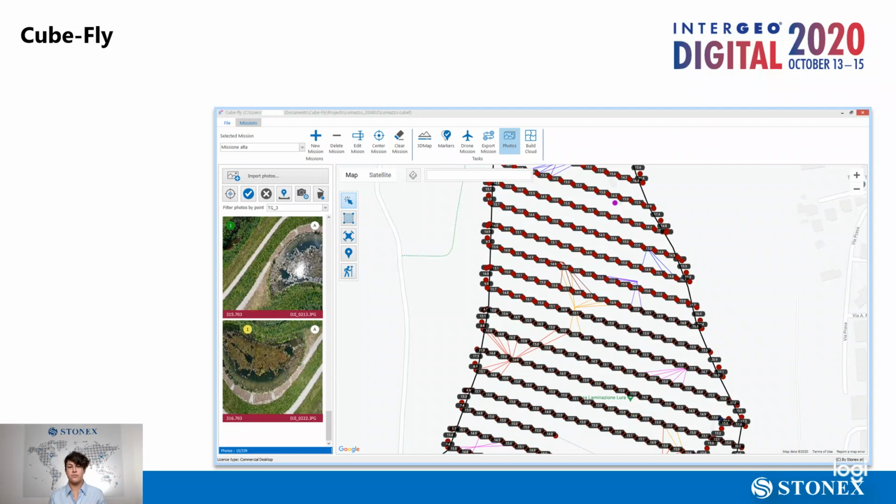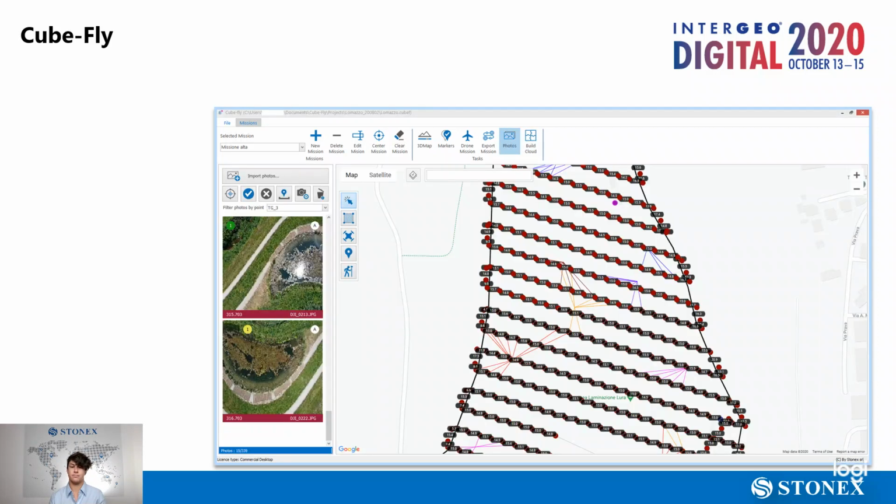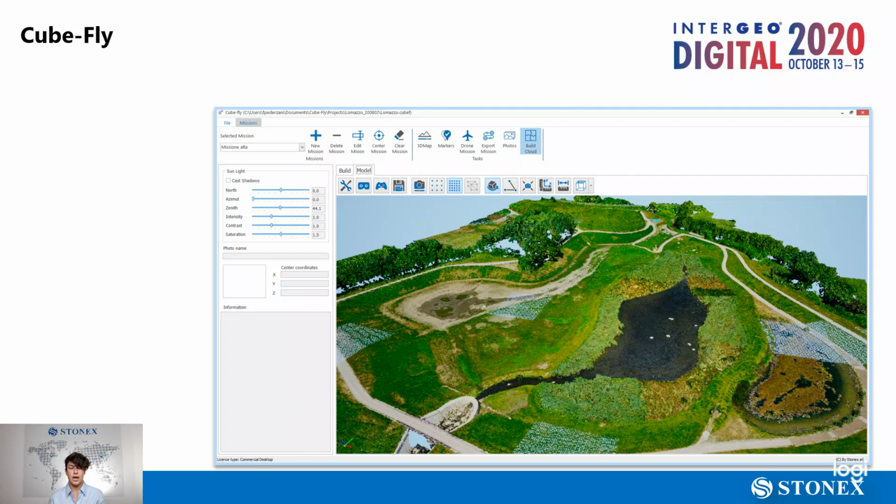Once you have finished your mission, you import the pictures you've taken with the drone, and you import the GNSS and TS survey to use as ground control points. And still with the help of the software, you process the pictures in order to obtain a 3D point cloud, meshes, orthophotos, so you will have a 3D model of what you surveyed.